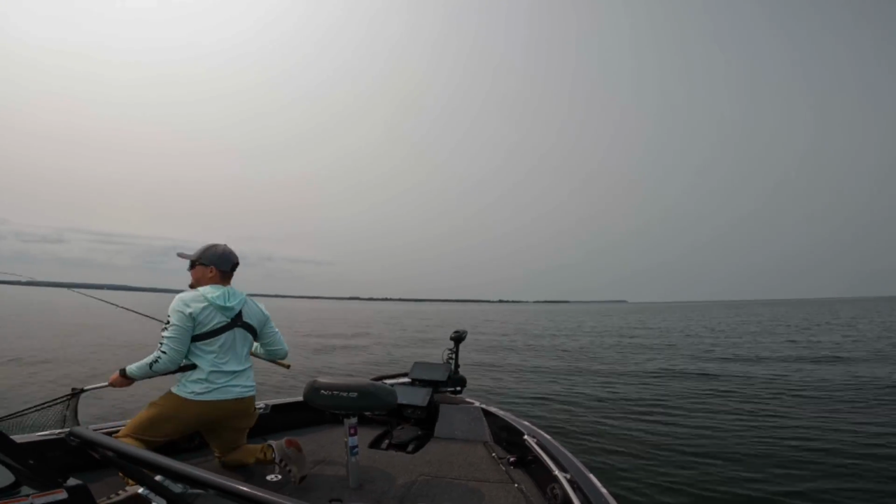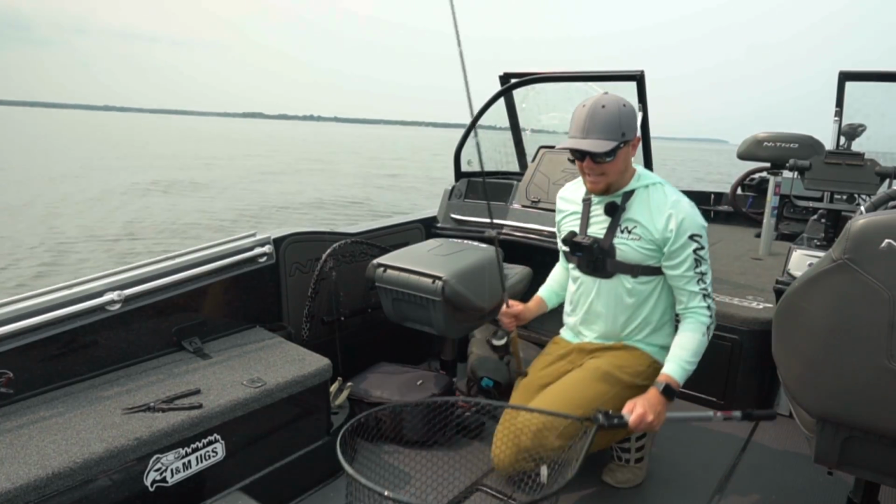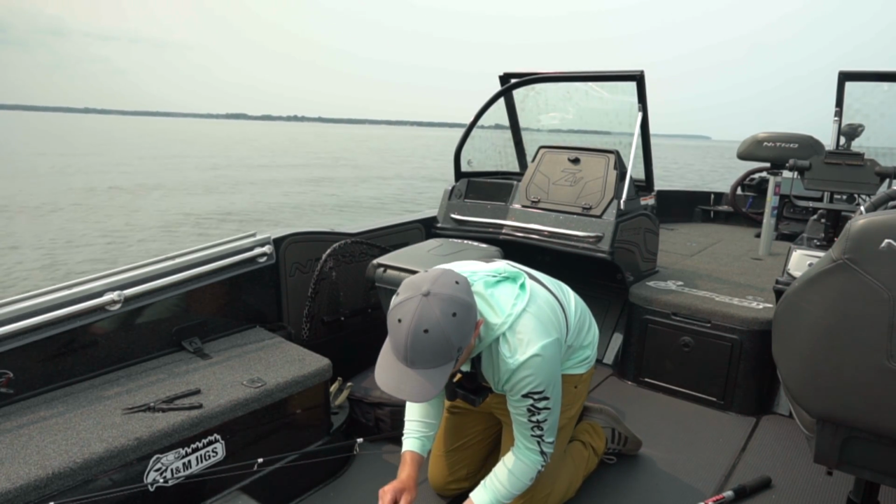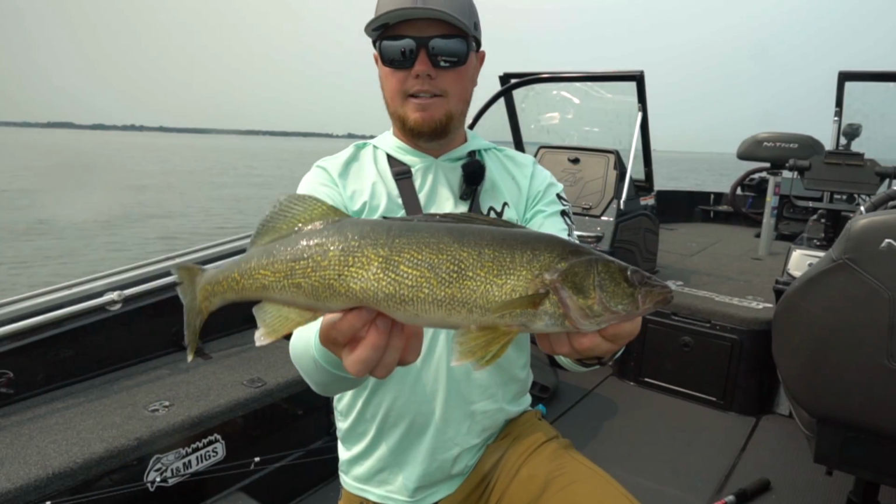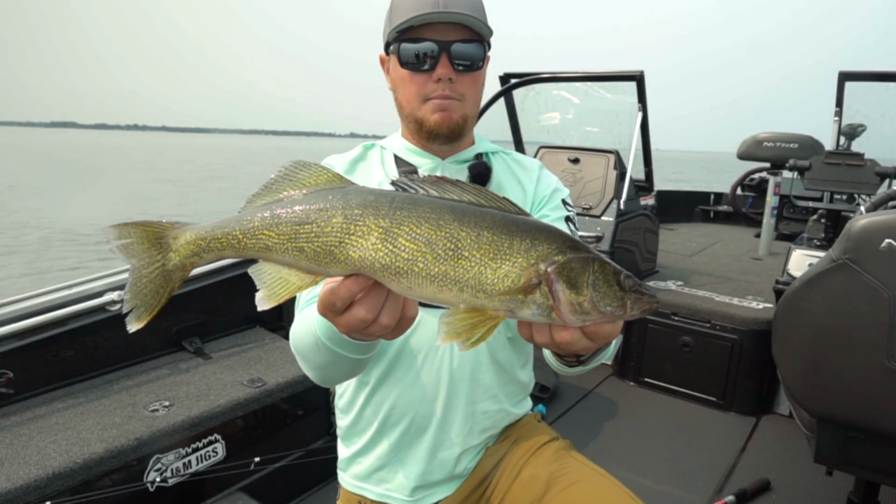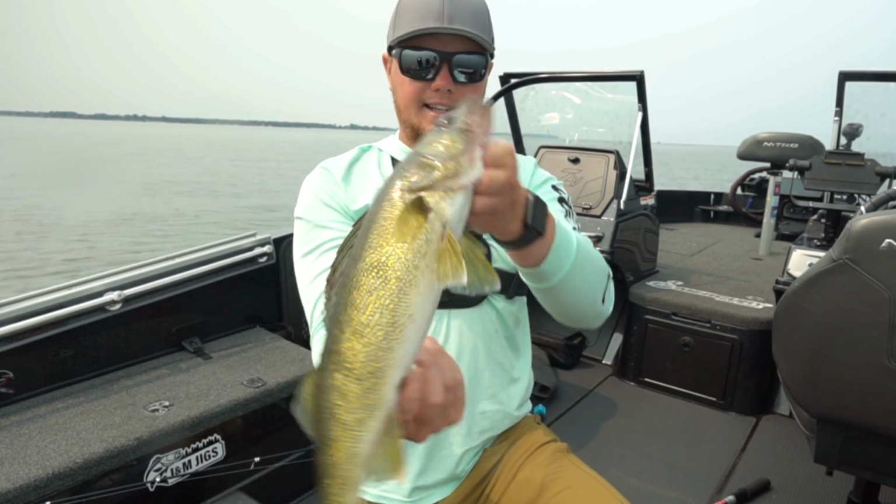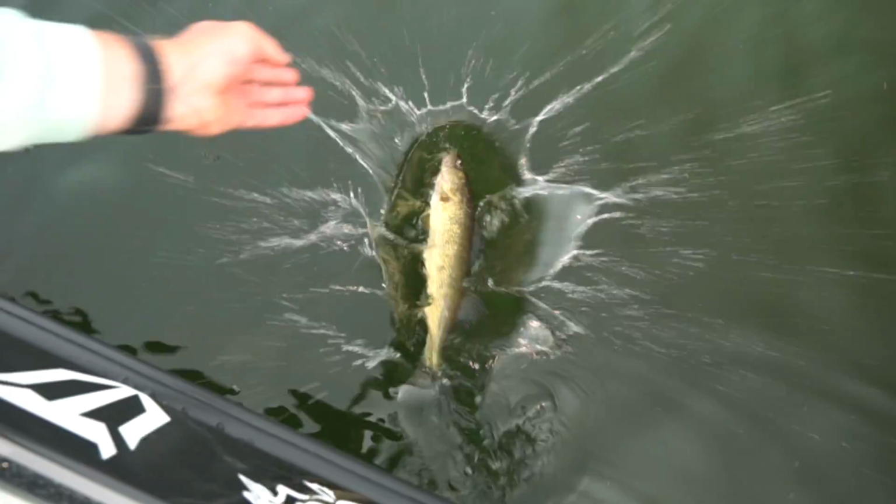Got him. That was awesome. Oh yeah. Doesn't get any better than watching fish eat on Garmin Livescope like that. And that right there is another gorgeous eater if we were keeping fish. But we're giving away free passes today. We're just out here having some fun, and that's another gorgeous walleye.